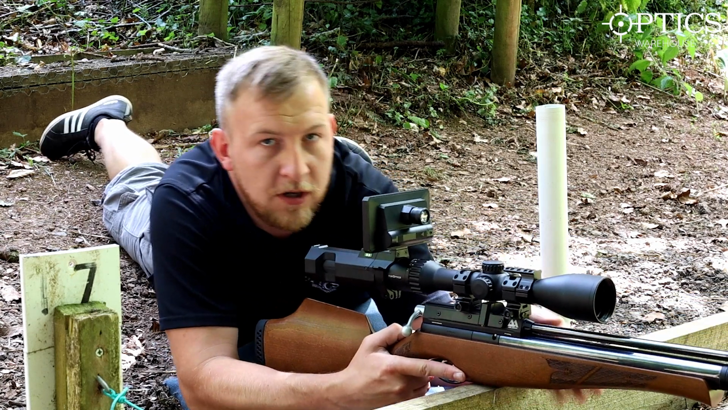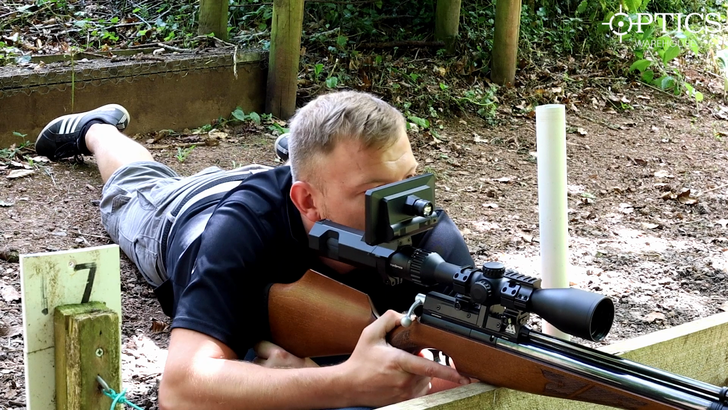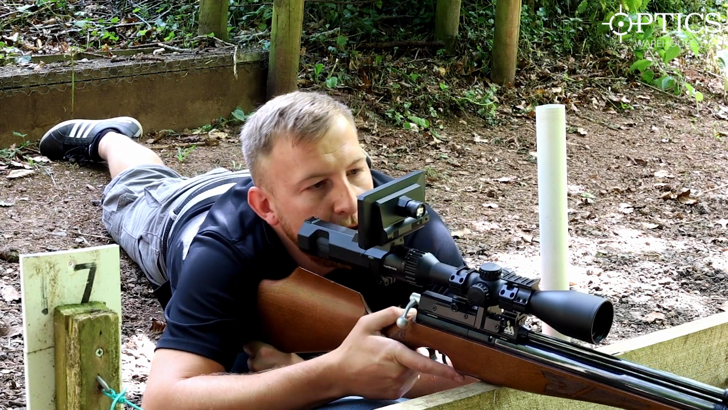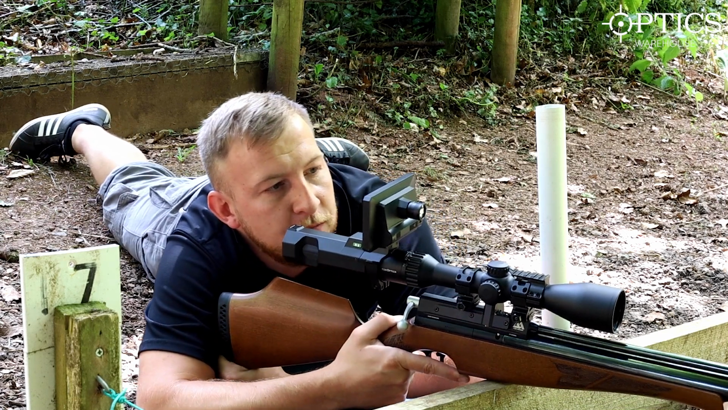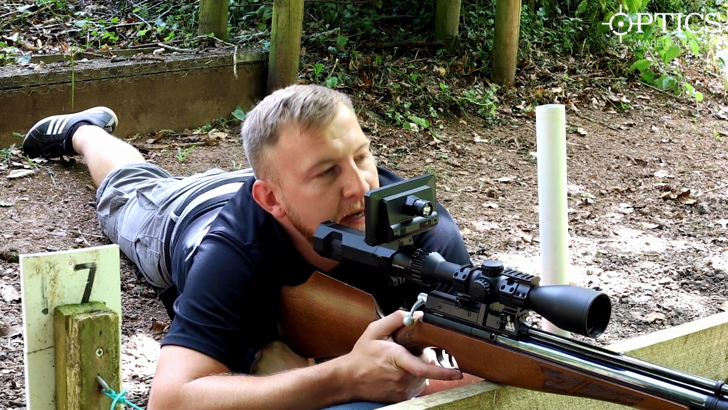Now we're going to rest on a nice solid surface like this. Now this way you can now have your hand back here holding the back of the stock. Obviously if you've got a bipod, this is exactly how you're going to shoot with it, and shows you what stability you can expect from it. And we're just going to find the target here. There we go.